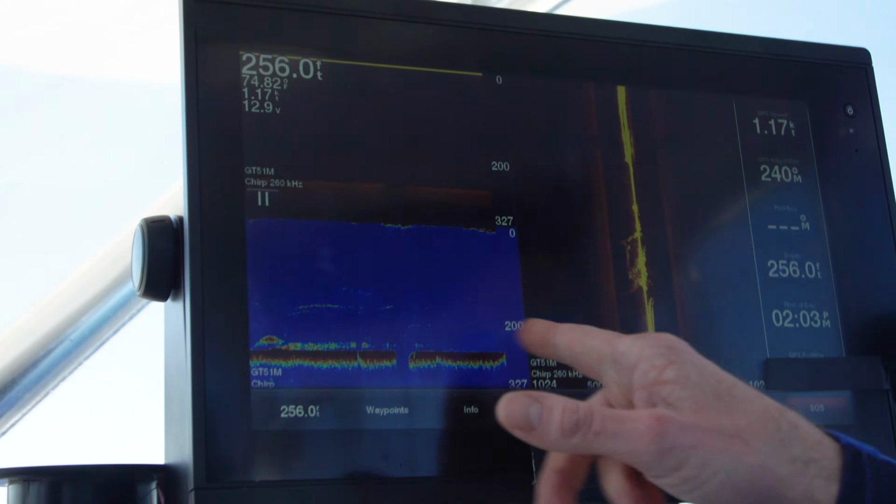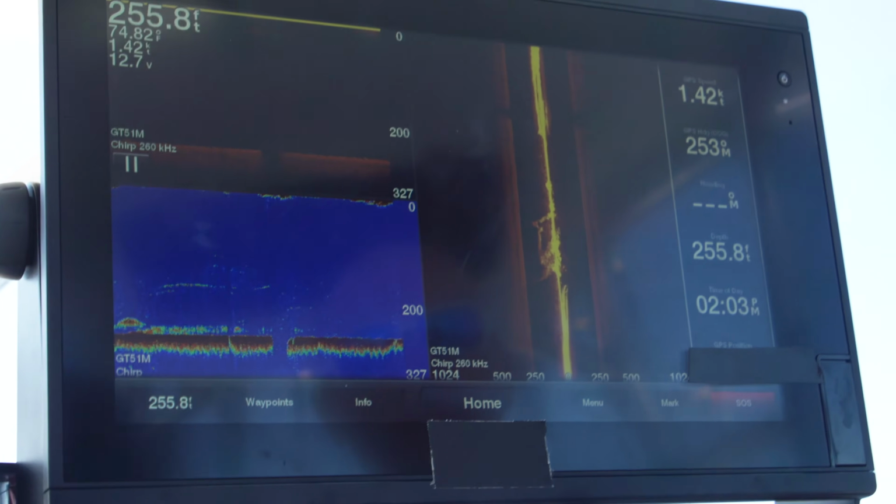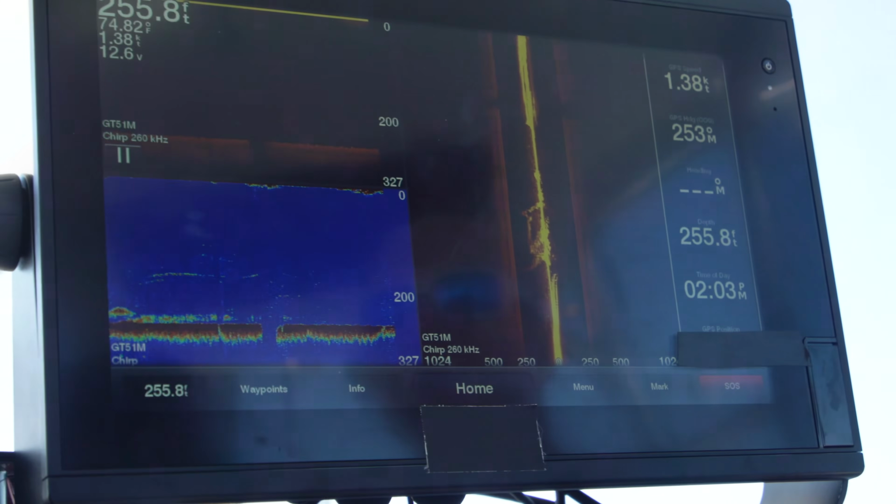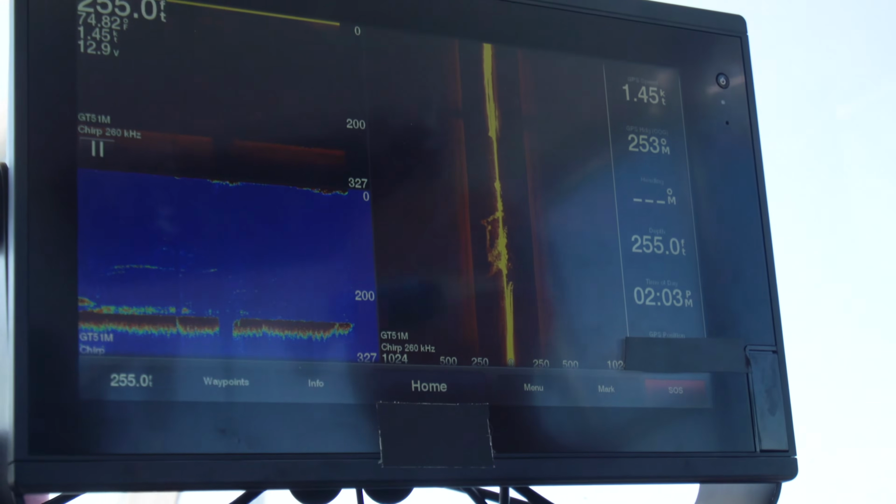And we got nice solid bottom. That break there was just the turn we just made, so that's perfectly normal, and we see it's on the port side over here. Sure. I think we probably should drop a line in the water and take a look and see if we can actually prove your point, Mike. See if that's really what it is.